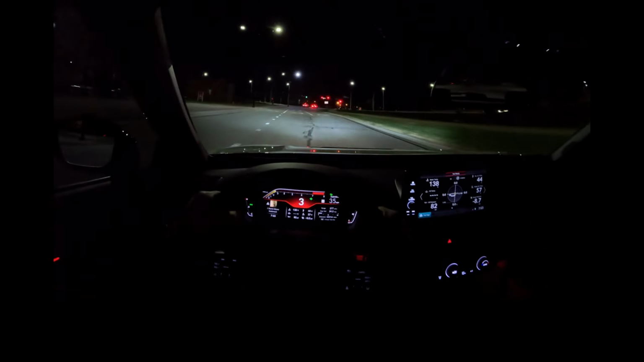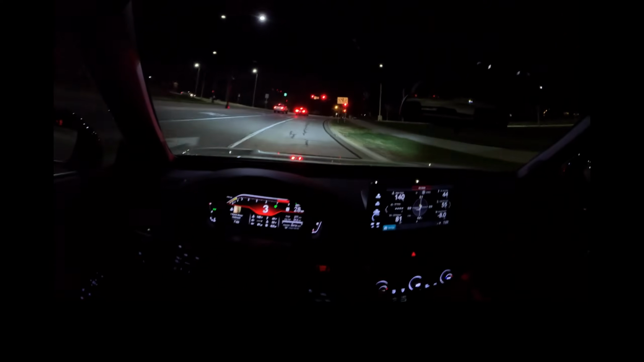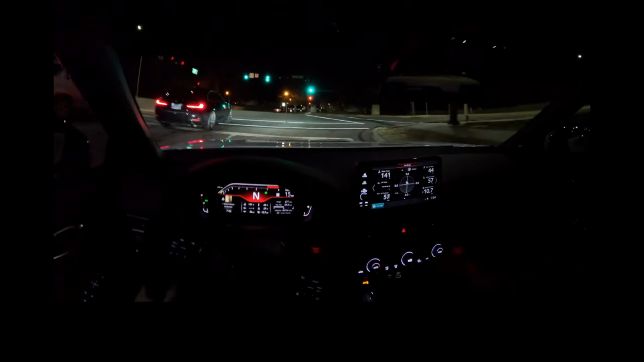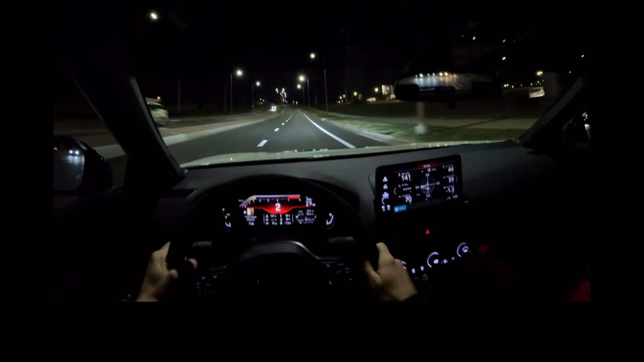I think my next modification will definitely be an exhaust or a downpipe or something. I want a little bit more noise, but I don't want it to be super loud like some of my previous Hondas. So I might just wait a little while and kind of see what the aftermarket puts out.